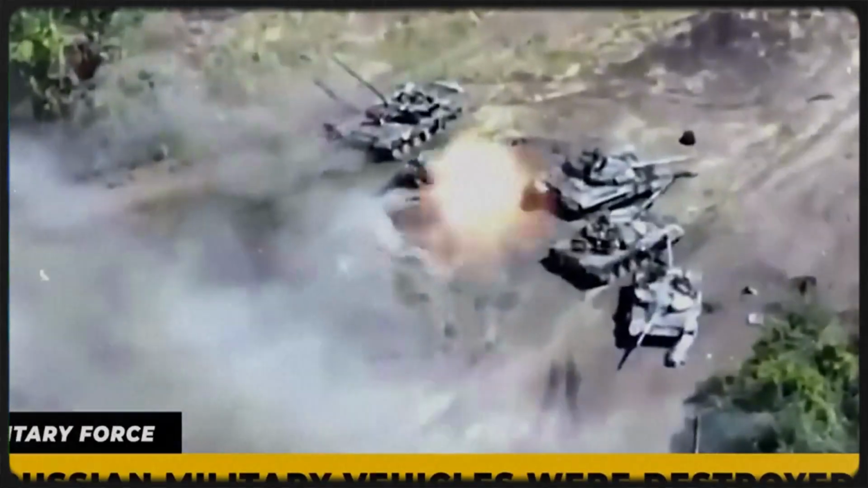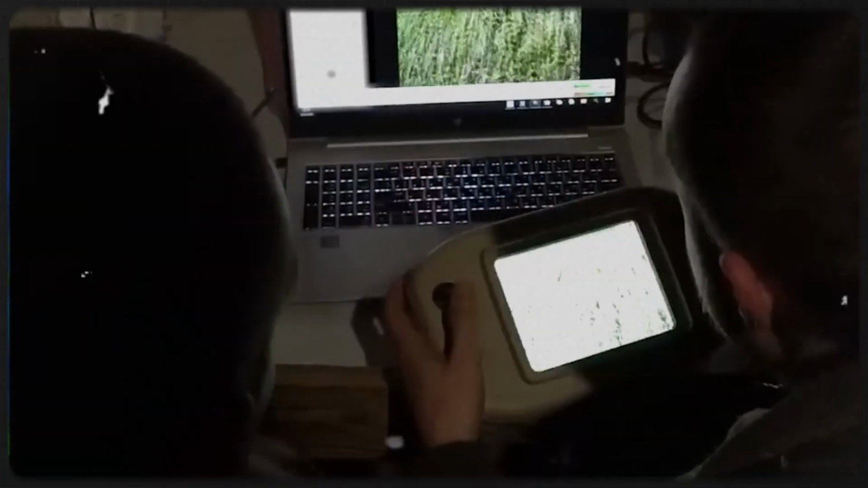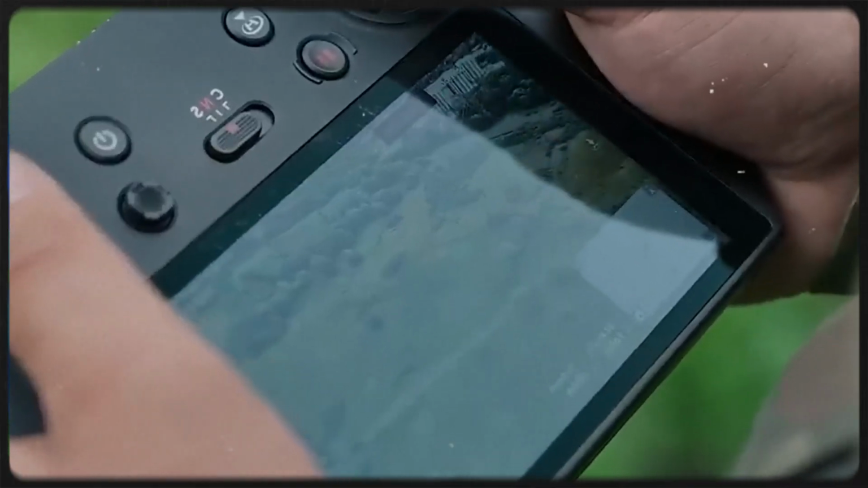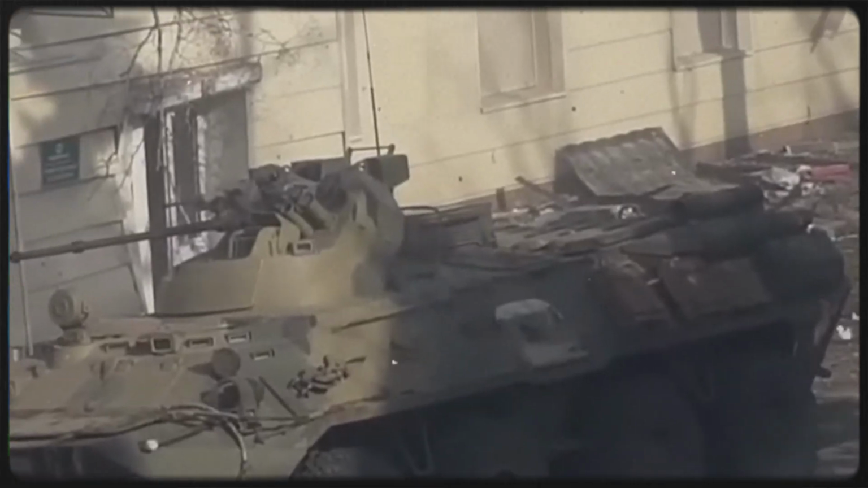That changes an old battlefield instinct. In earlier wars, a man under branches or behind a wall had a better chance of vanishing from enemy view. In Ukraine, that cover may only be temporary, because the sky can keep watching long after the soldier believes he has disappeared. This is where fear begins to follow every movement.